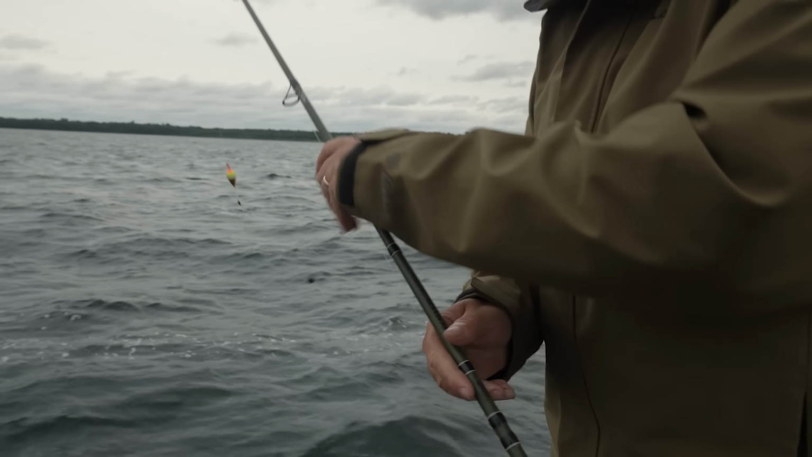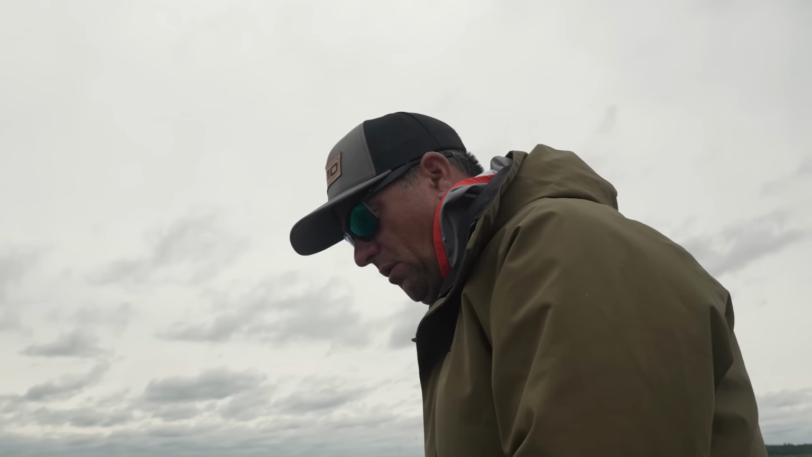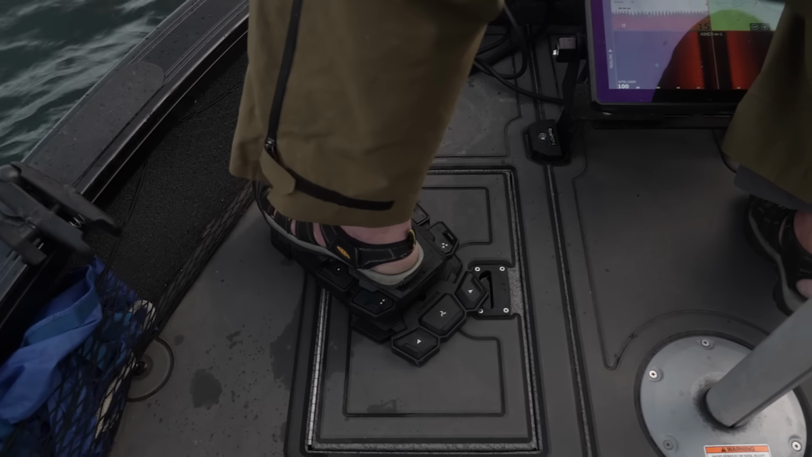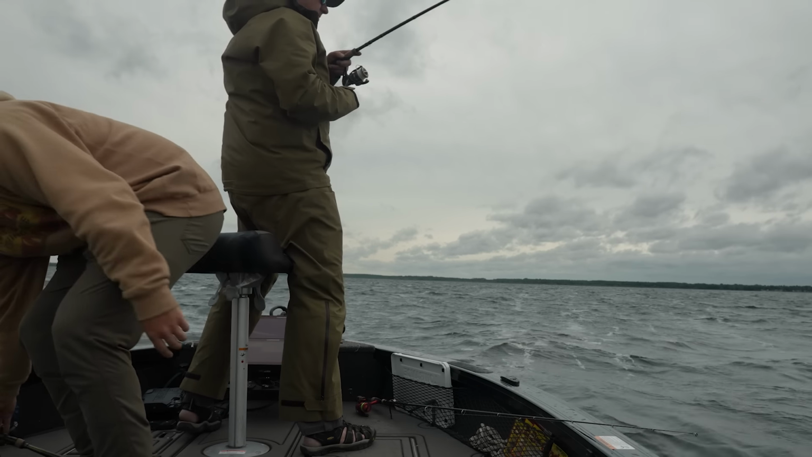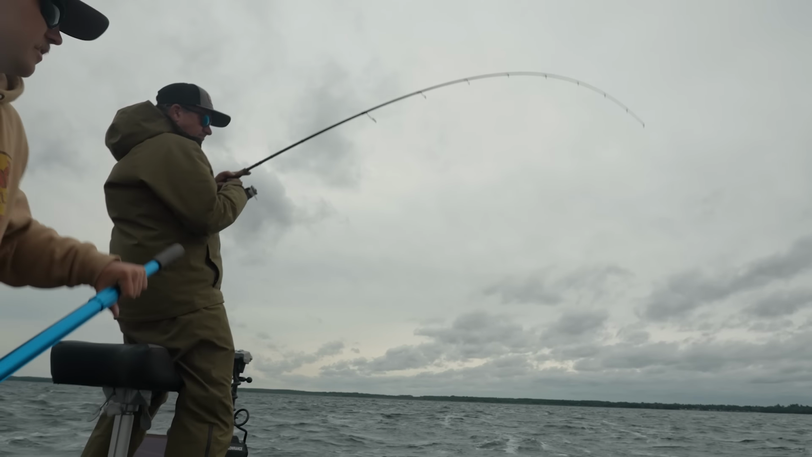We're just gonna throw slip bobbers, we're gonna throw jigs, we're gonna give these fish a little bit of variety here and just see what these fish want. All right, here they are. Oh, there we go, got him. That bobber just disappeared. That's what we like to see.